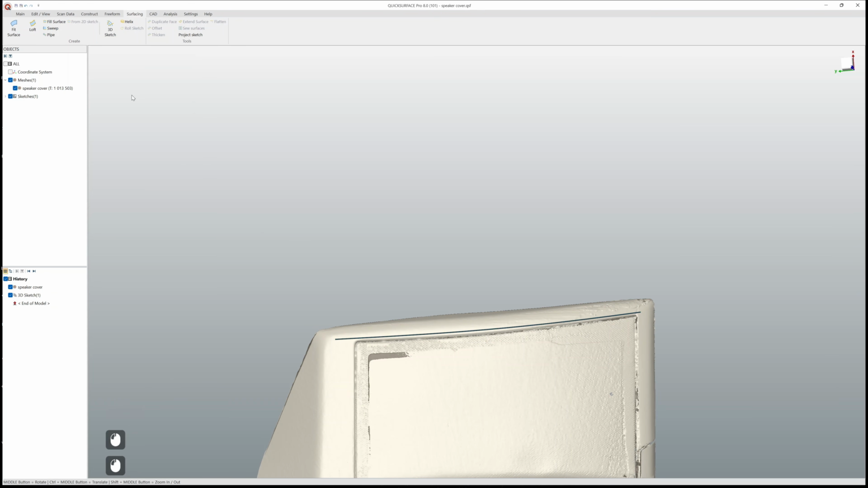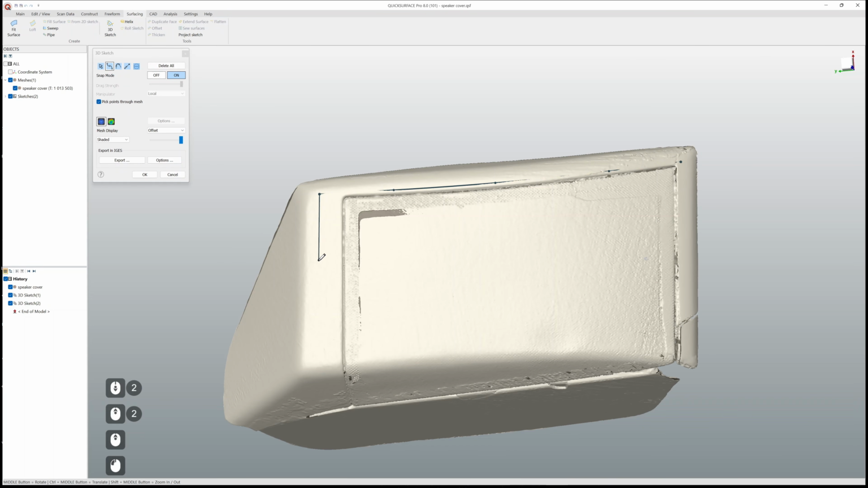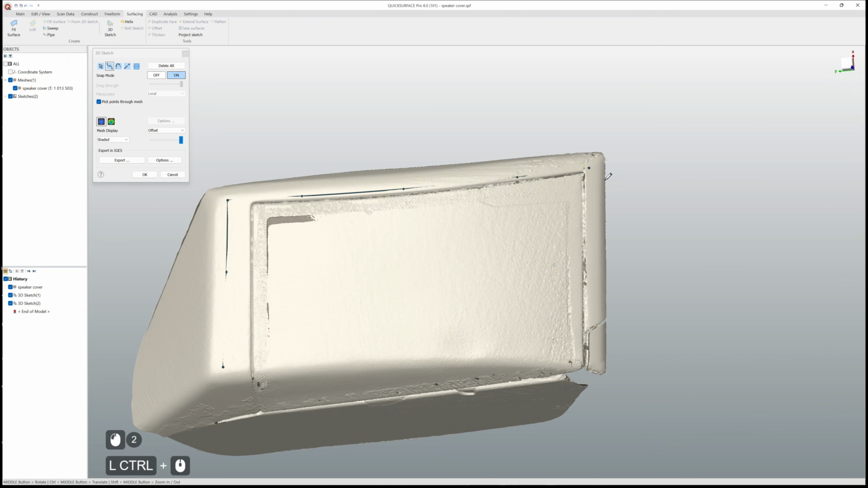I'll just exit the 3D sketch and start another one to create curve profiles here, like this, and one on this side. Probably I'm not going to go over the broken-up corner, so I will limit it somewhere here.